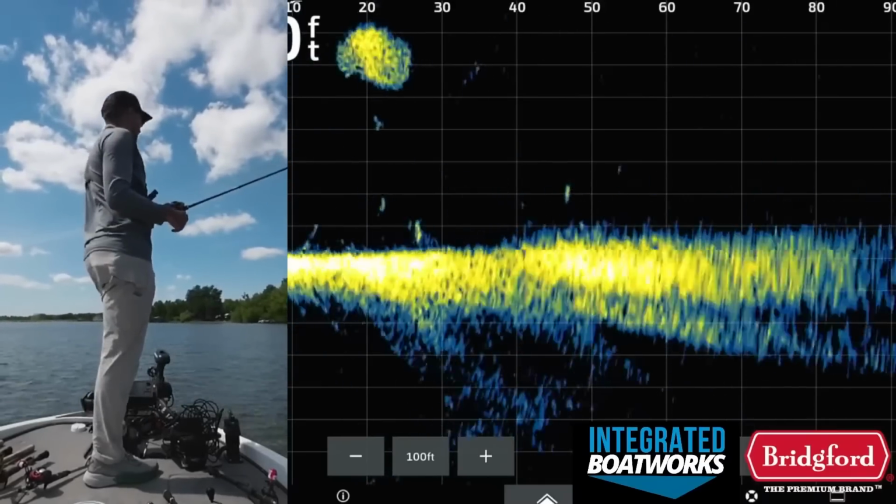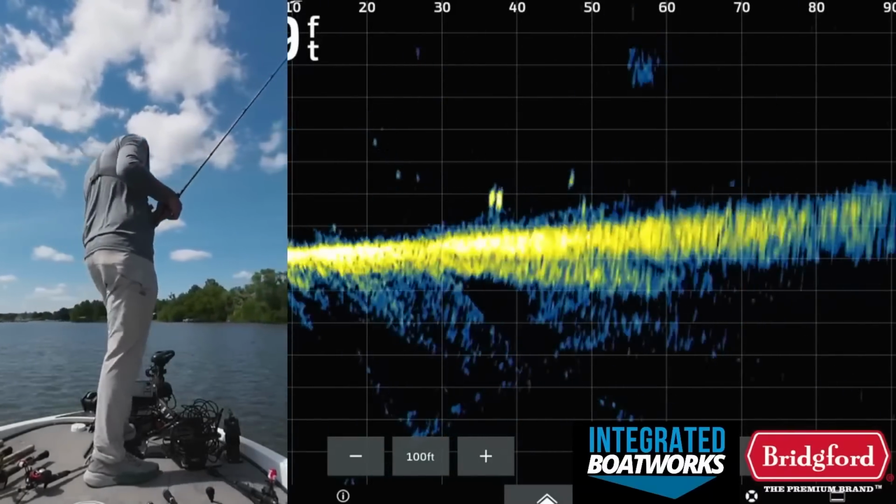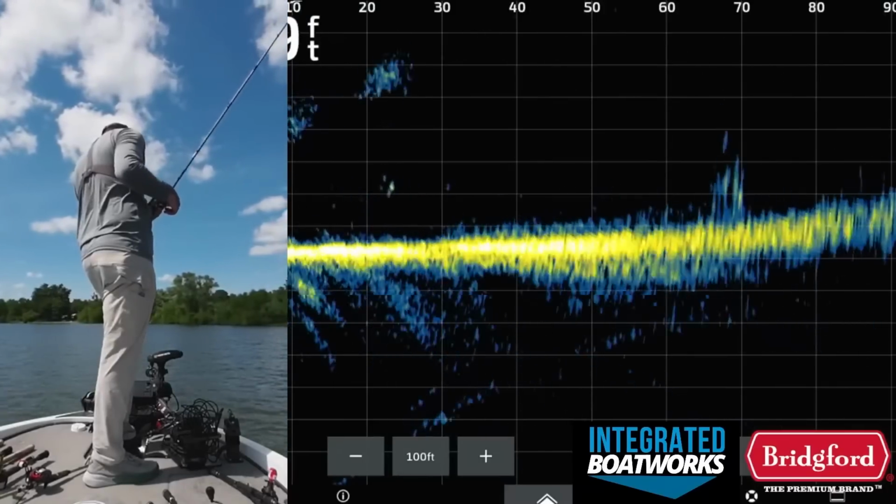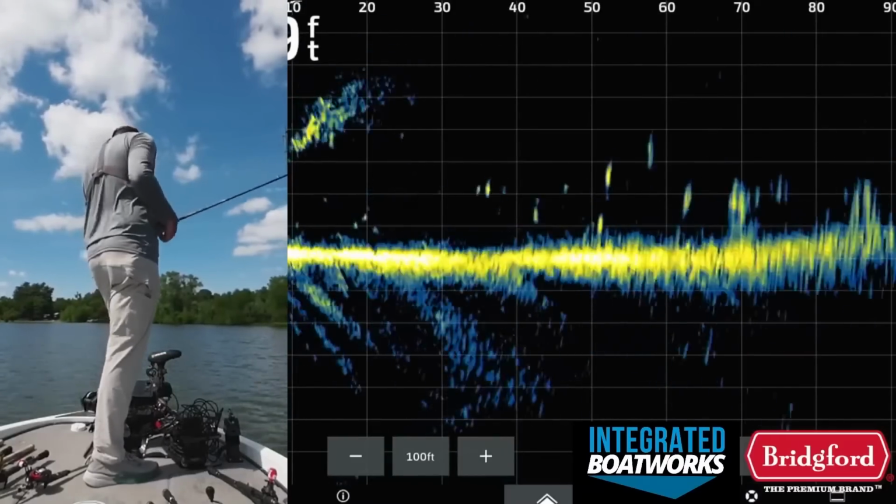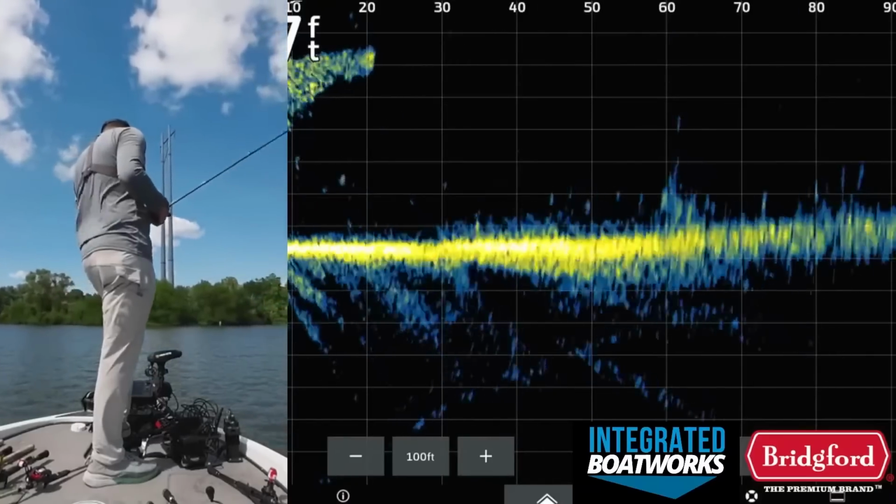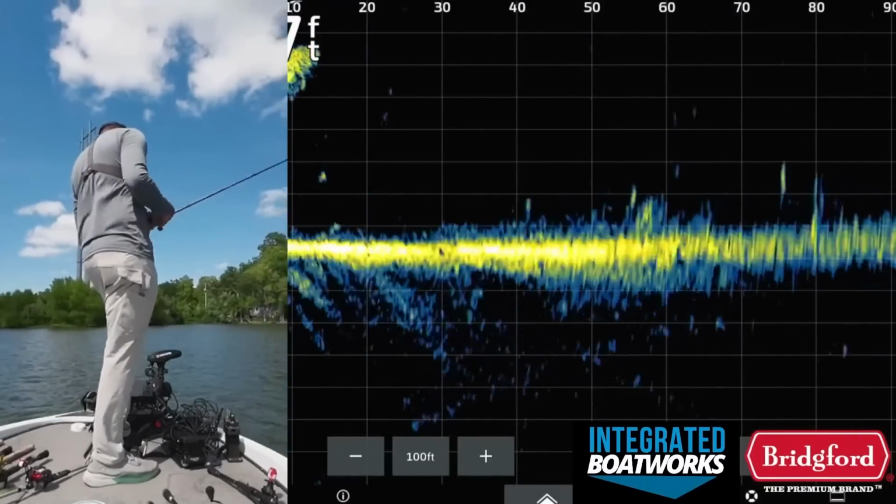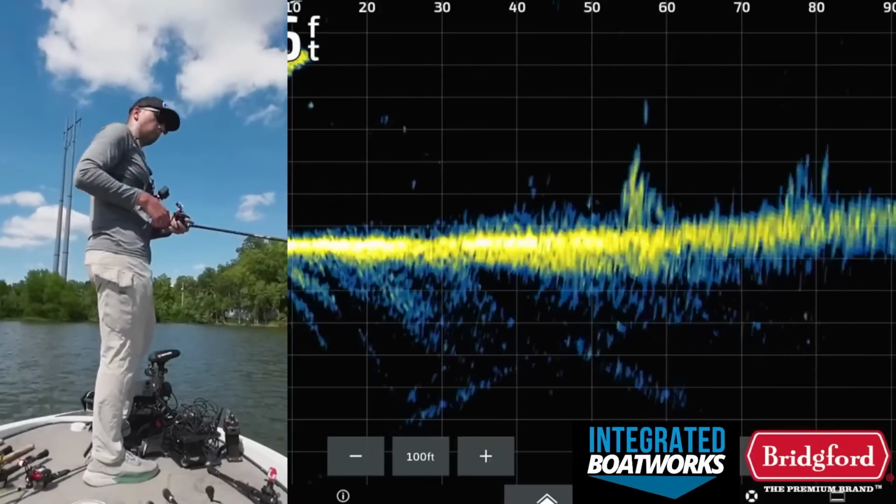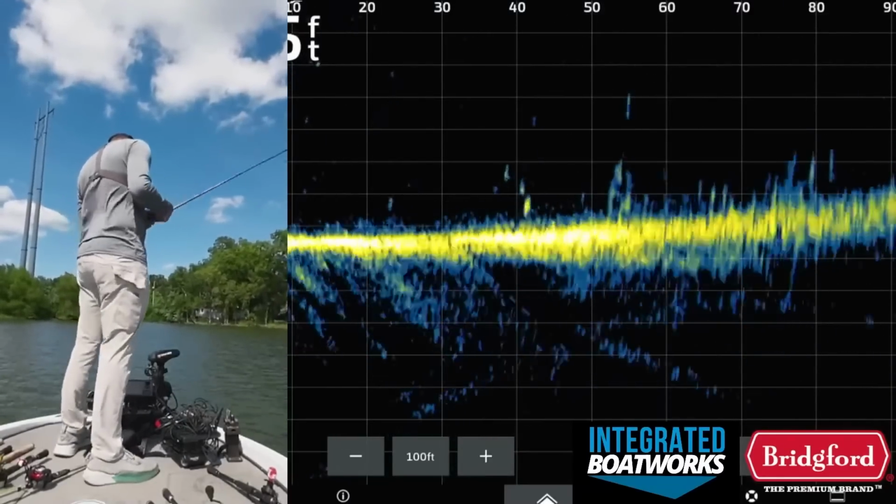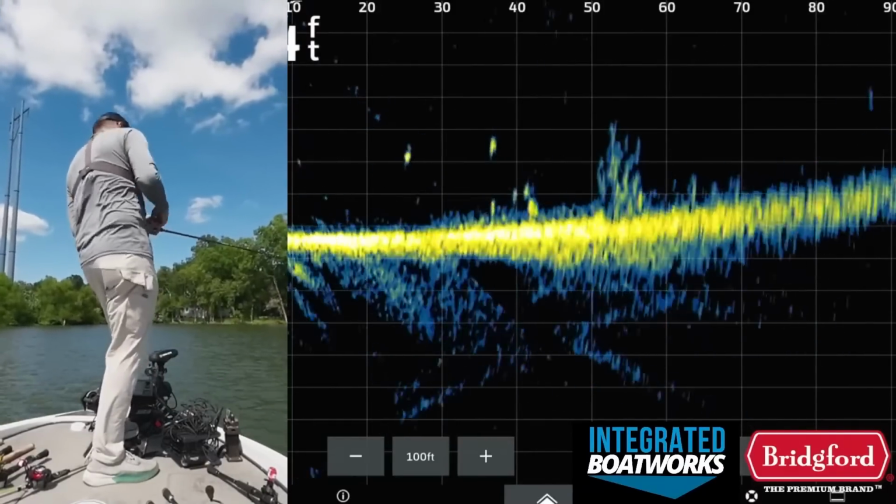I'm going to spin the boat around and kind of get a different angle on this because there's actually a couple piles here. This wind shifted and kind of screwed us up slightly. Pile.